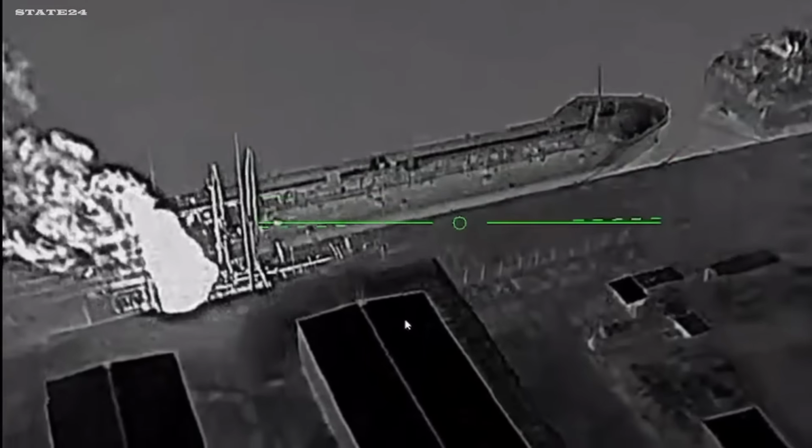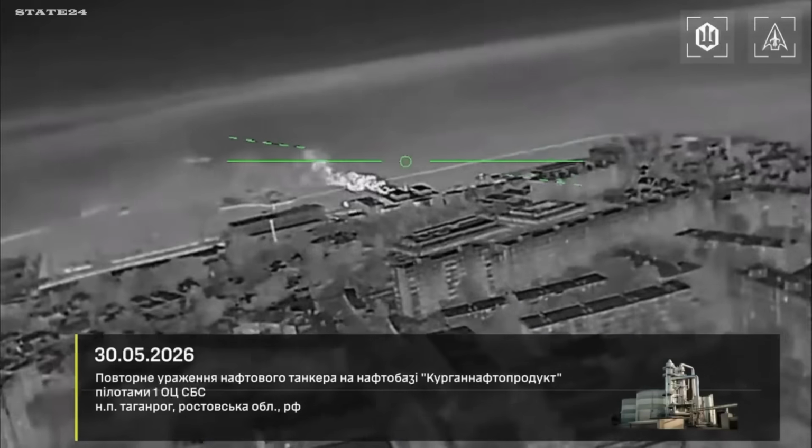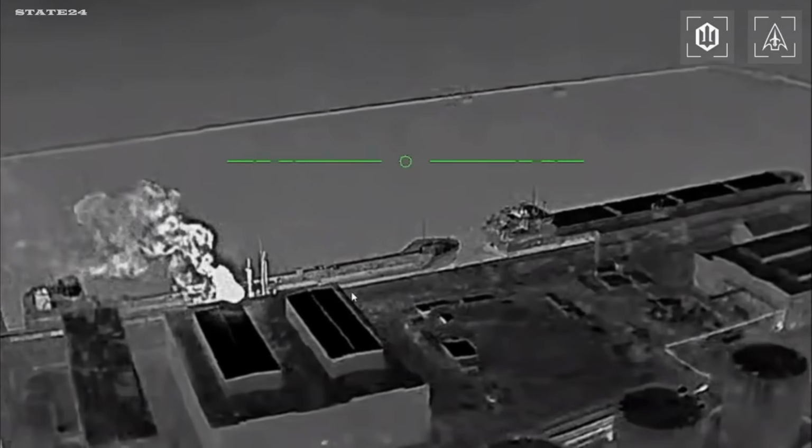One night, 3 oil targets, all burning. A Shadow Fleet oil tanker struck. The Kurgan oil depot in Taganrog, Russia, hit. The Feodosia Marine Oil Terminal in Crimea, taken out. This is part of Ukraine's systematic campaign against Russian oil infrastructure.